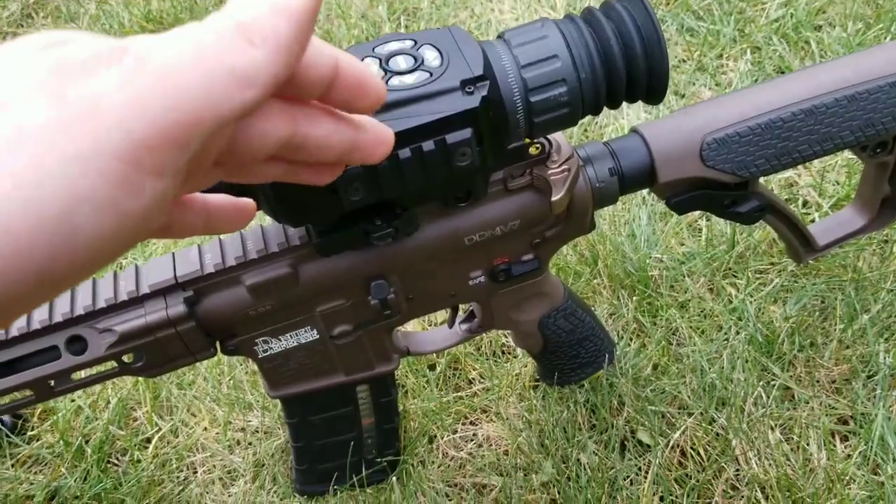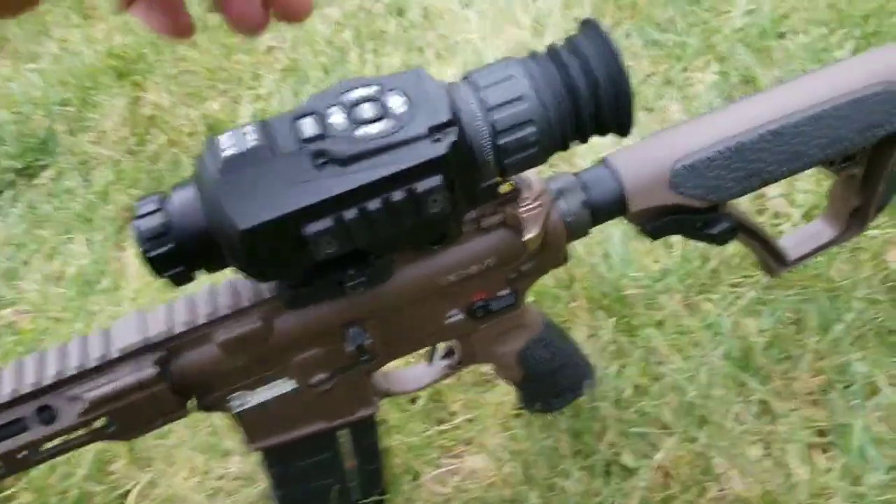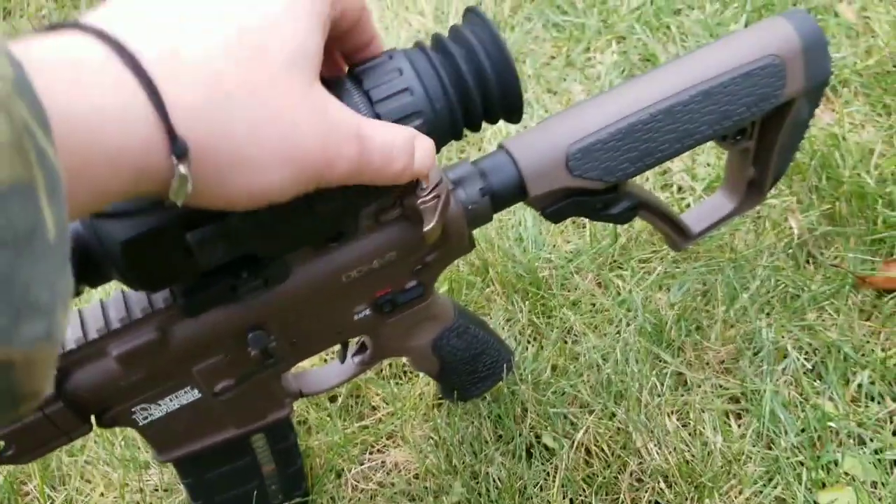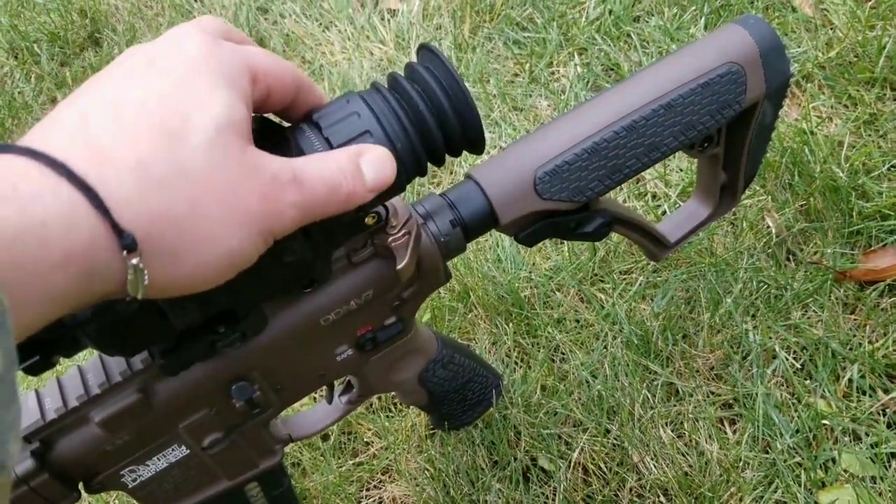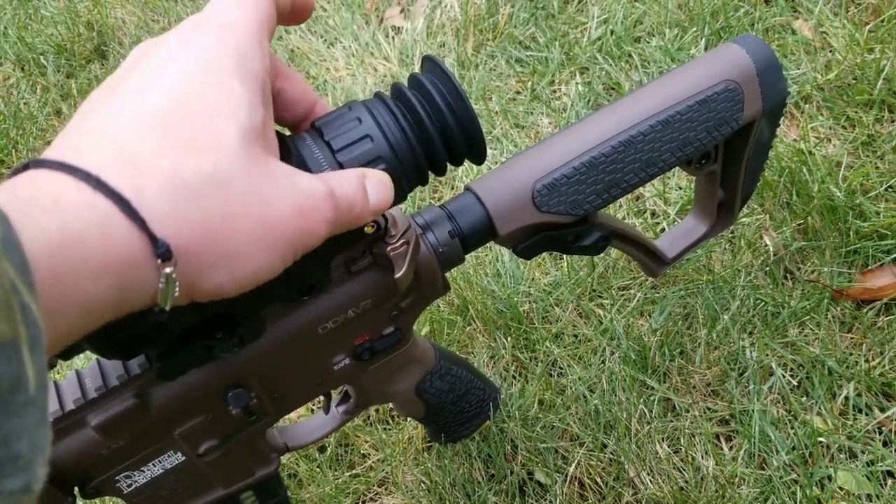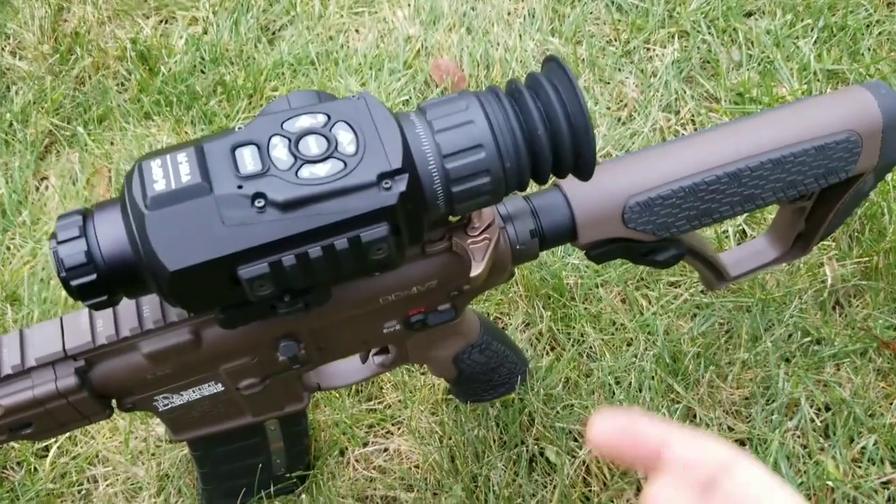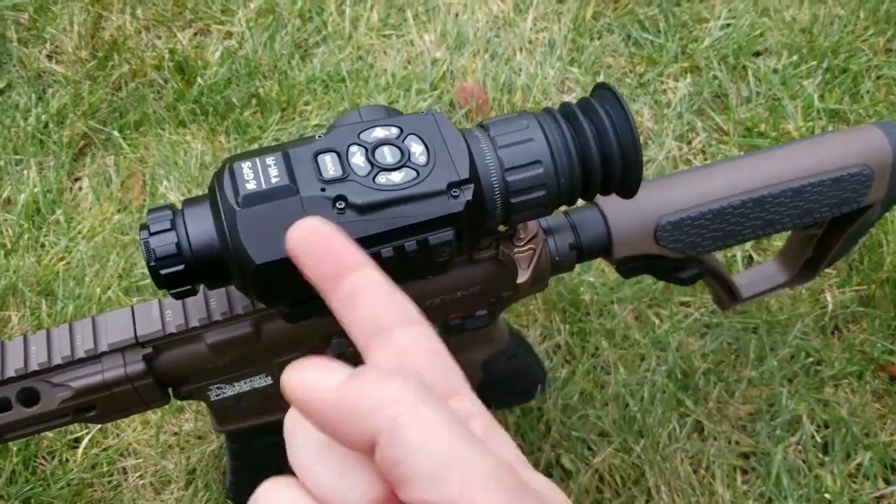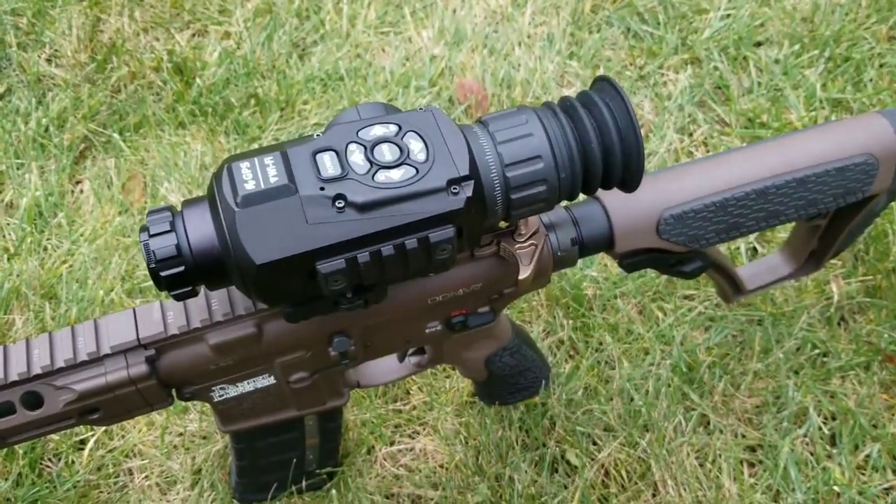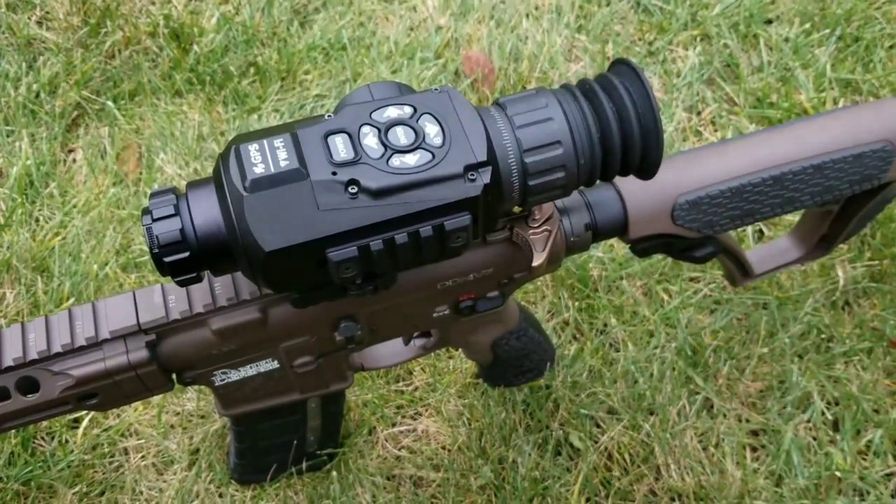You can go ahead and throw on, it comes with a Picatinny rail mount. Like I said, this is your focus, and this is for your diopter. Once you set it, you kind of set it and forget it, but it'll zoom in for you if the screen feels like it's too far away. One thing you have to do, since you're not actually looking through a scope, it's a screen, is push your face pretty close up to it to get a nice wide field of view.